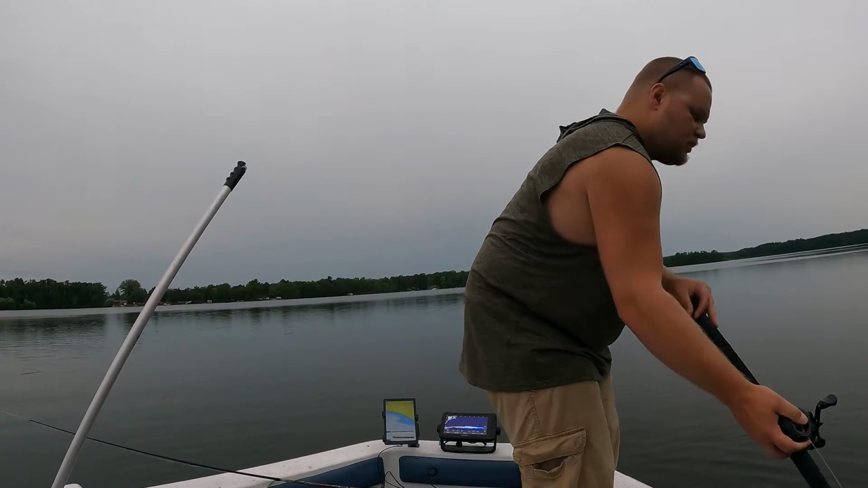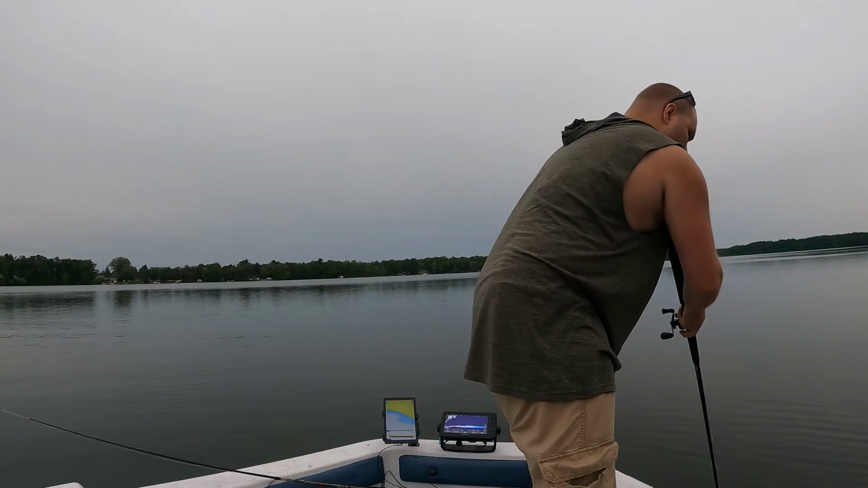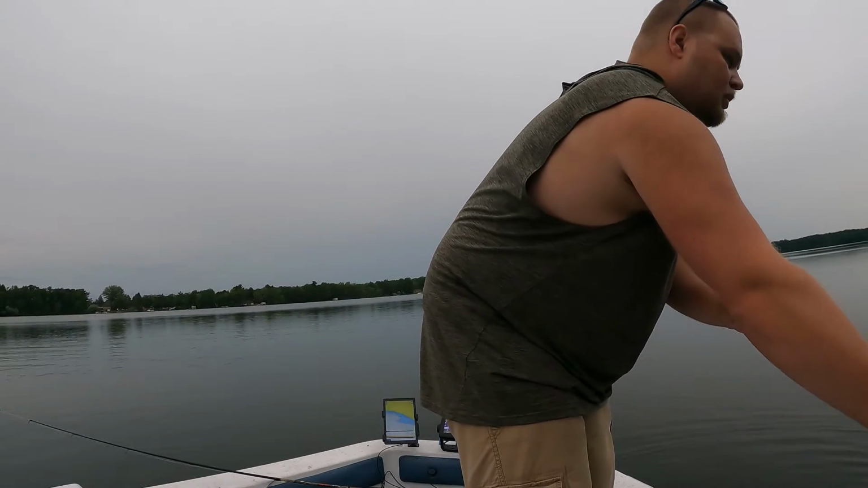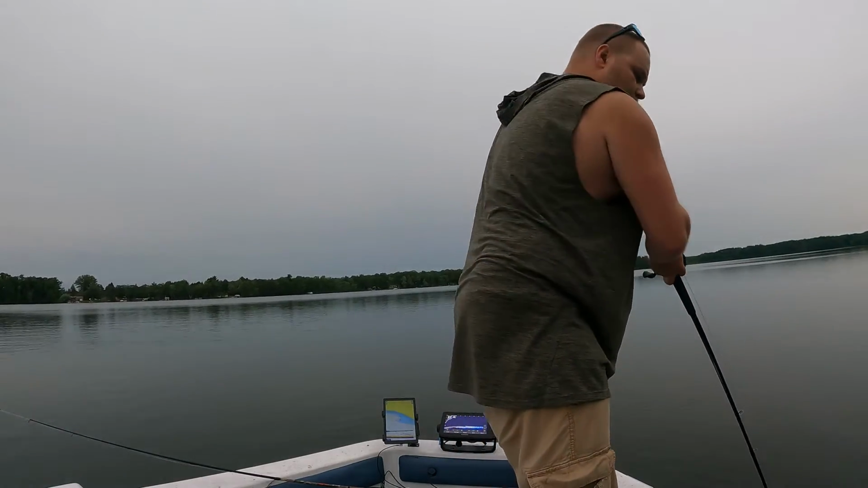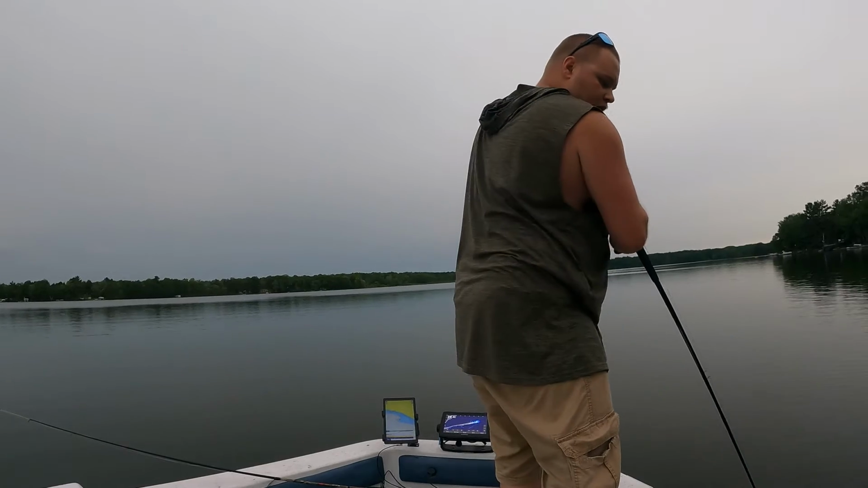Here he is. He's still on the live scope. He's still hanging out. He's down there though. You were right. I wasn't kidding. Yes, I saw him on the live scope.